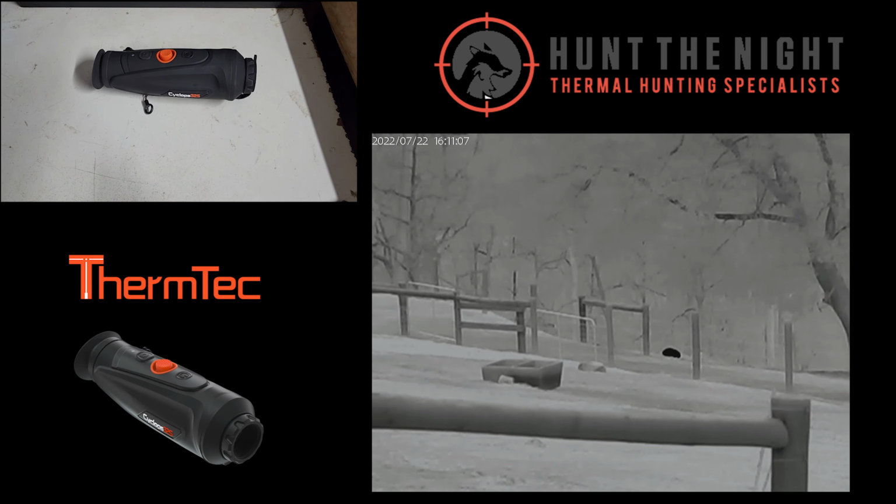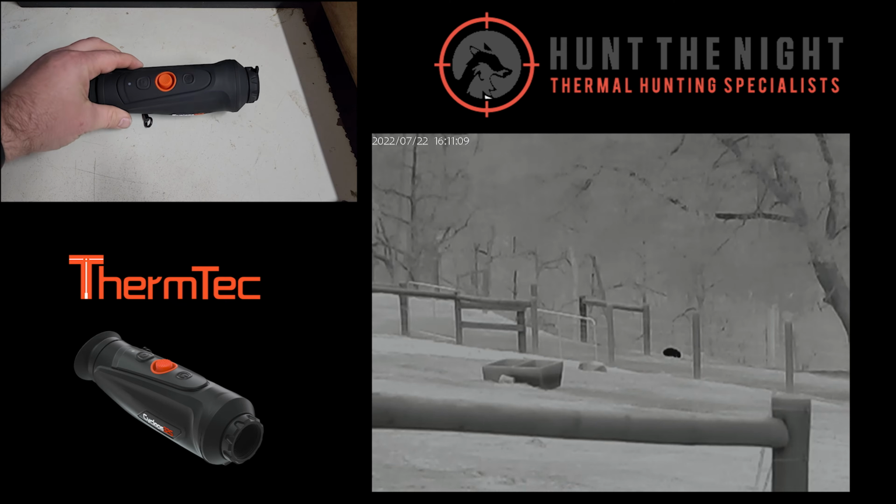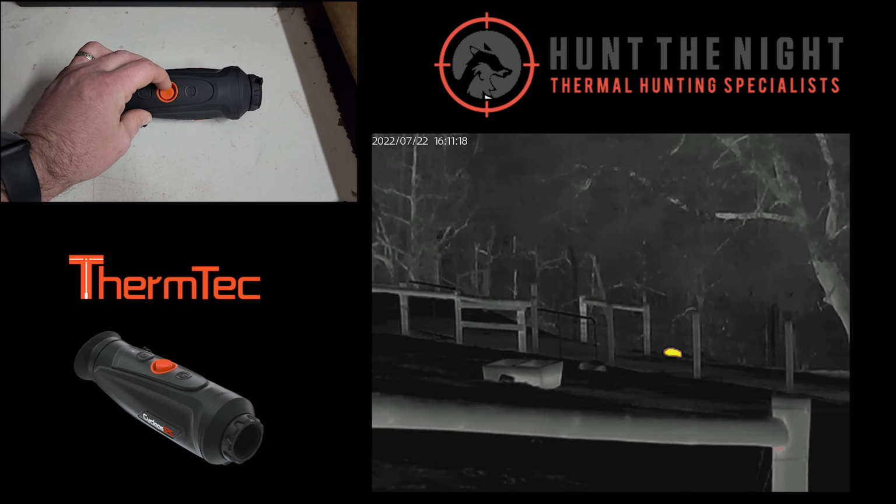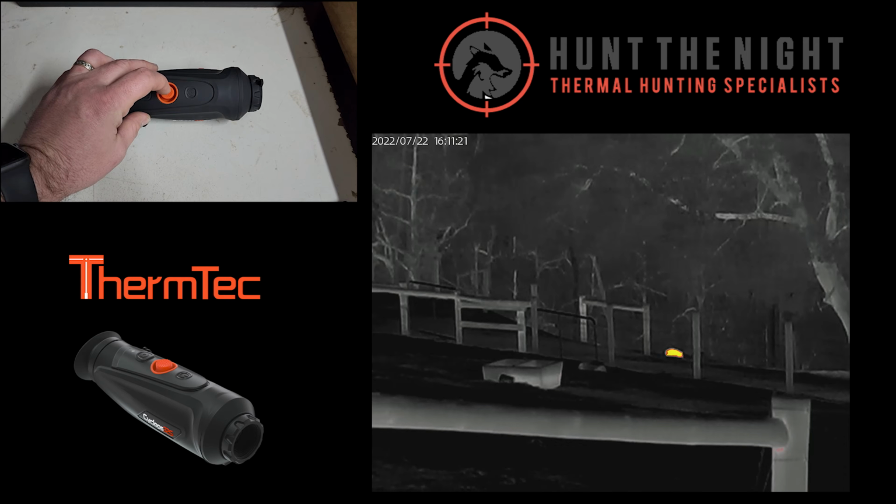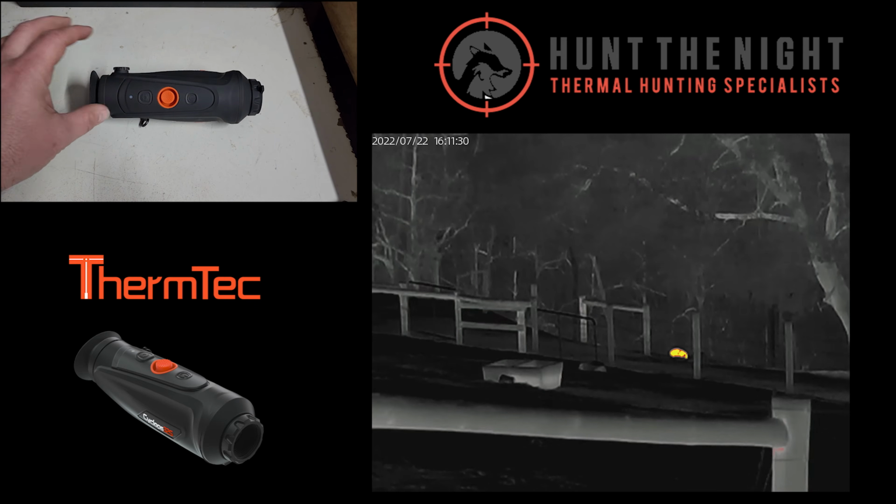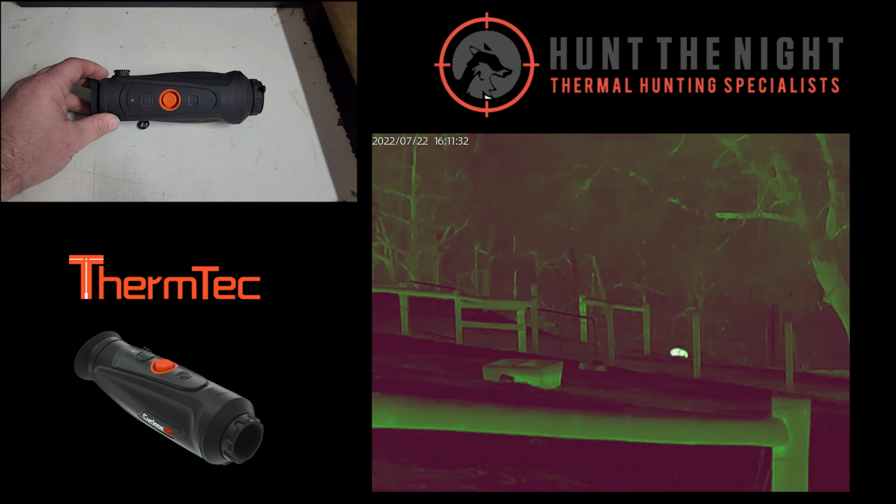Maybe that's a me thing. This is so simple to use. I move the joystick to the right, which is down obviously for the purpose of this video, and I'm changing color palettes. It's that easy. I move it up, and I'm zooming in. I pull it back and I'm zooming out. I press it, I refresh, I double press it, and it brings up the main menu. And in that main menu, this device has got a lot of things.